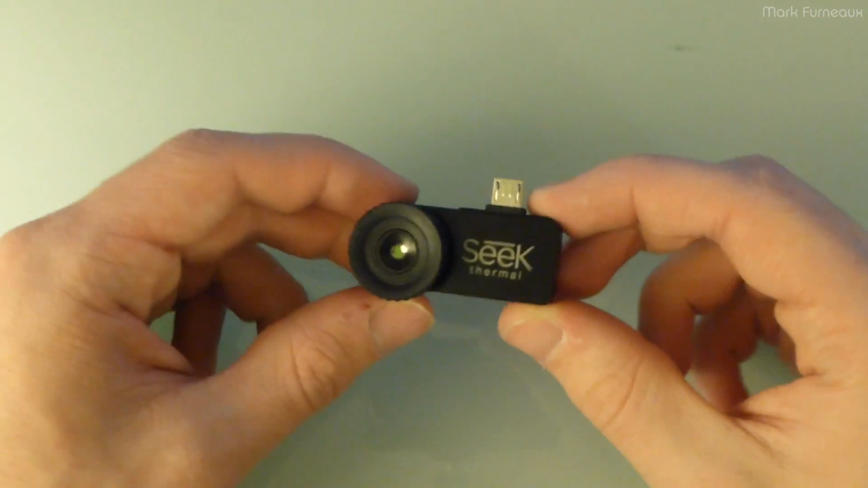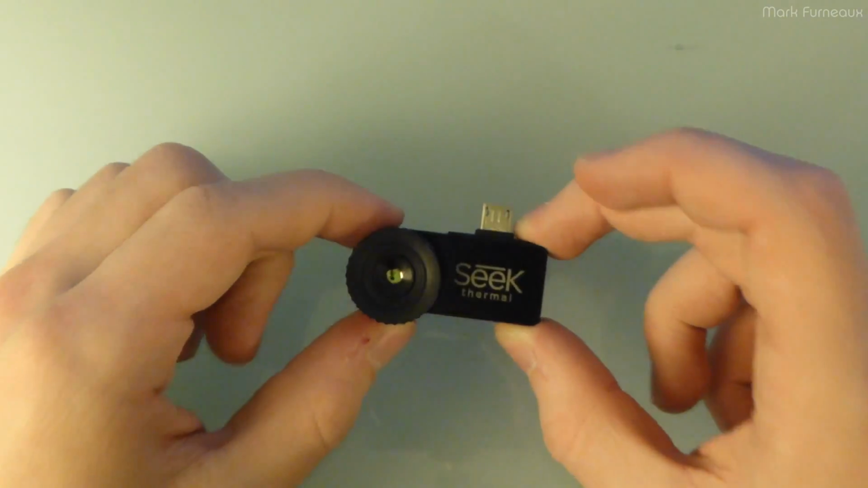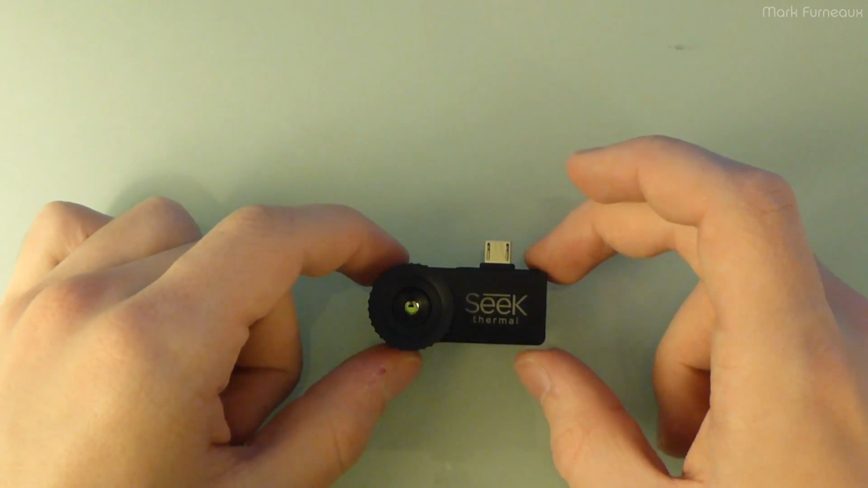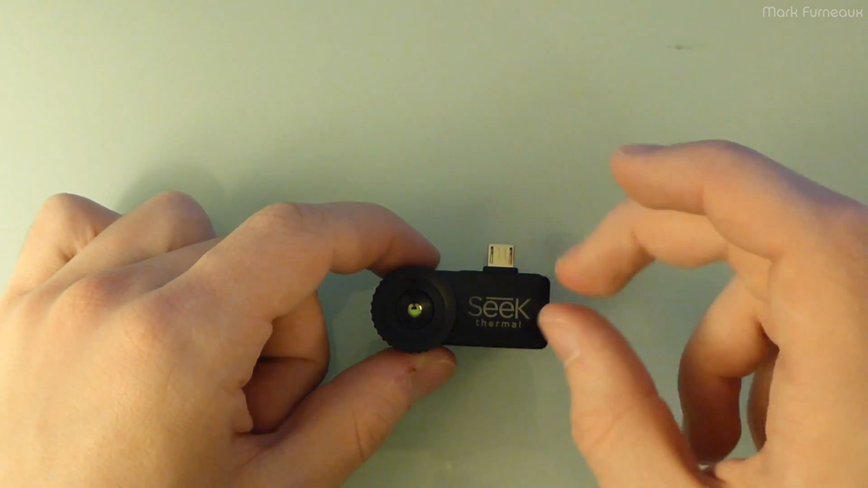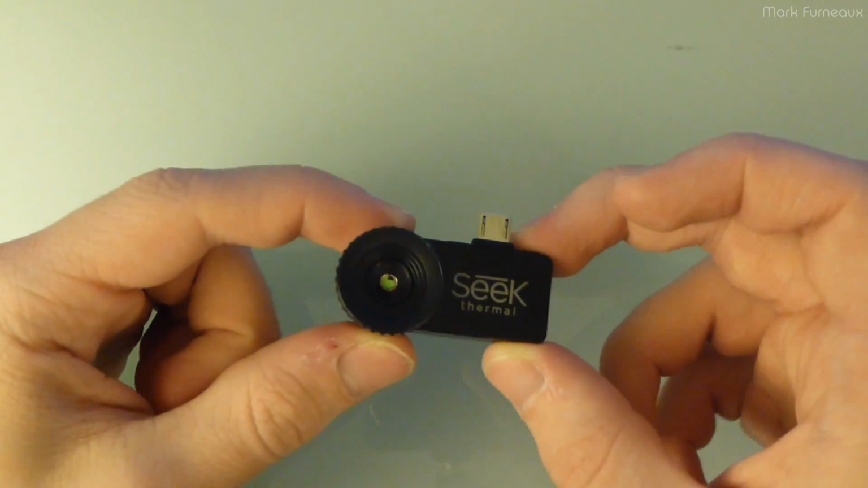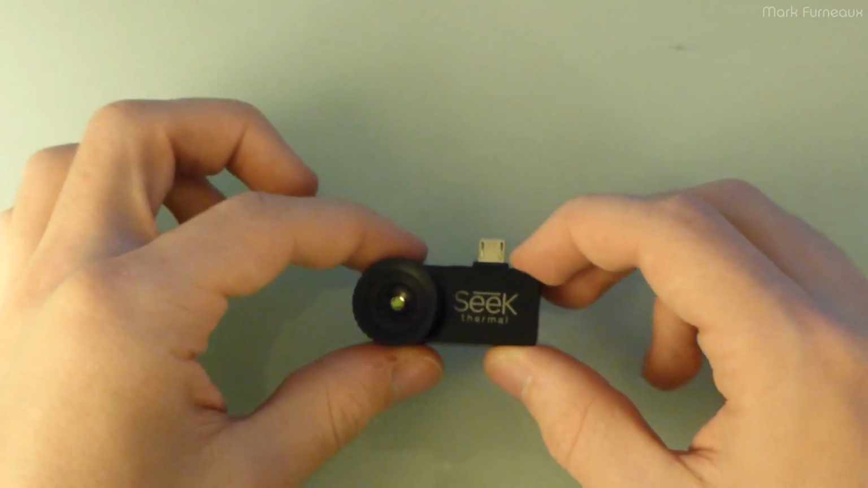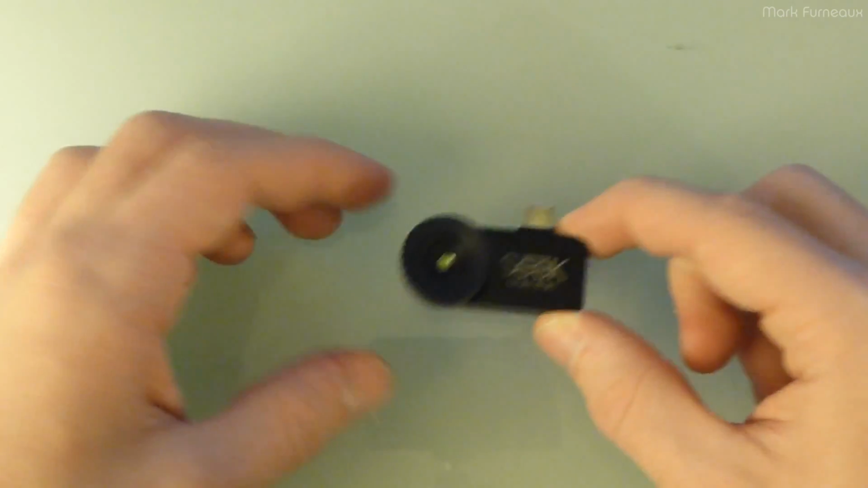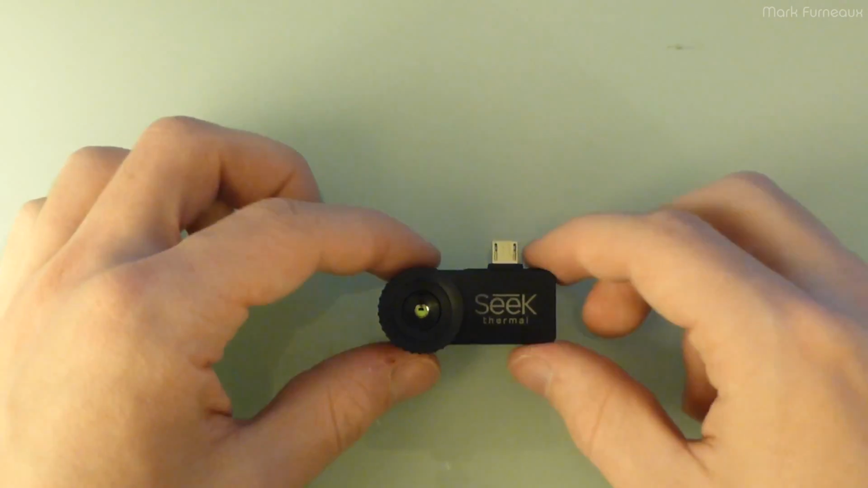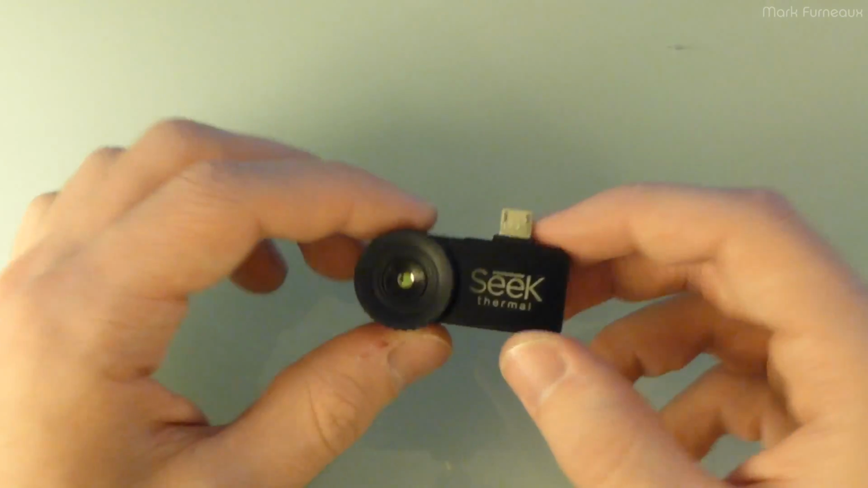And then you've got the actual camera itself. And the first thing that you will notice is it is incredibly small. If you watch any videos on YouTube about this, which you undoubtedly will, you see this on your monitor and it looks so big, and I've even heard other YouTubers say it's small, but until you get it, you really don't realize the scale of this thing.